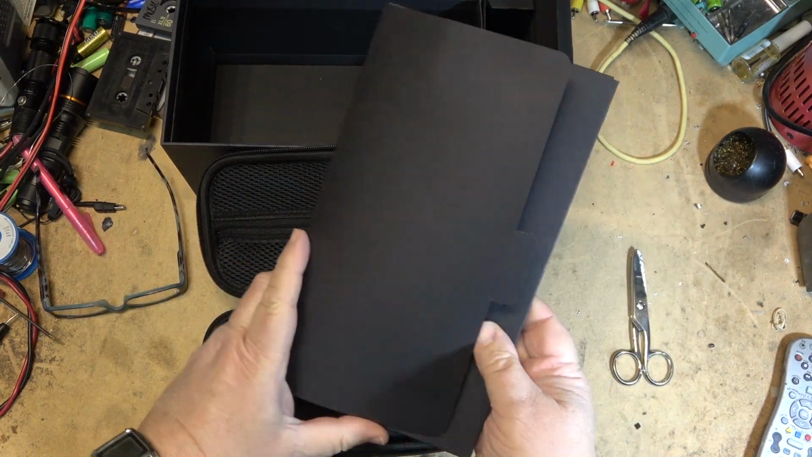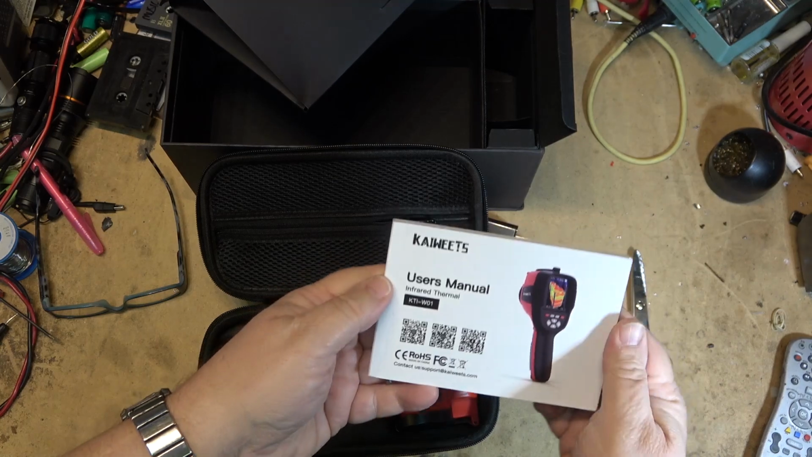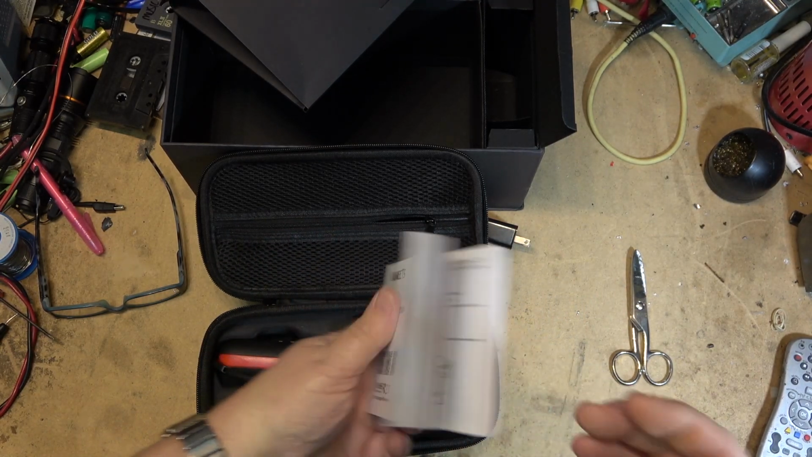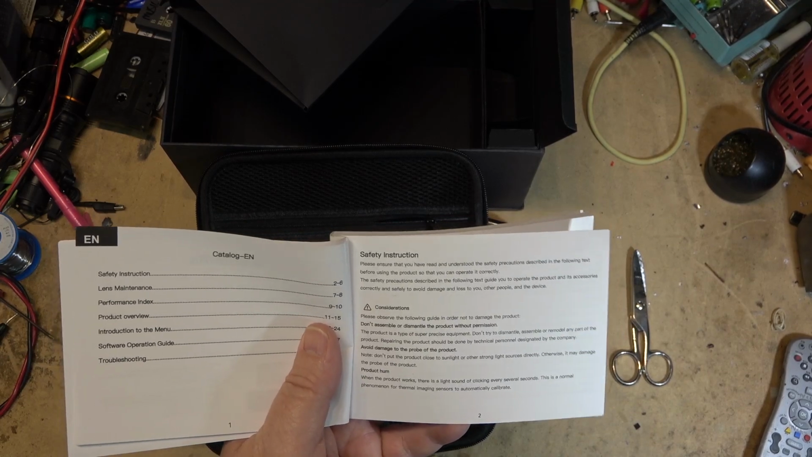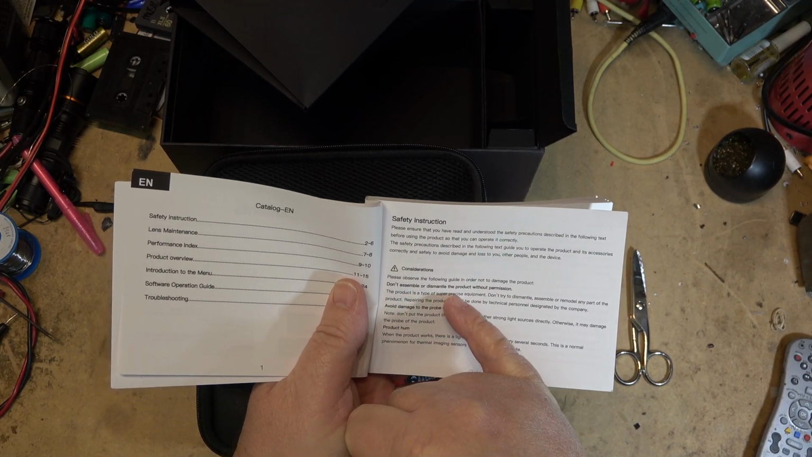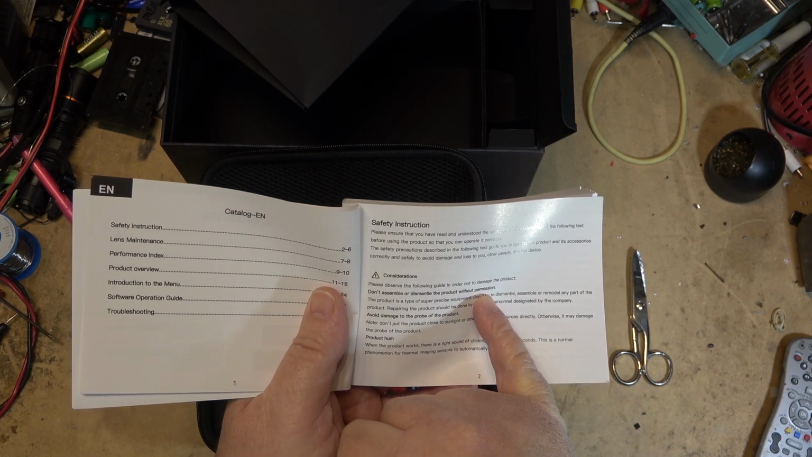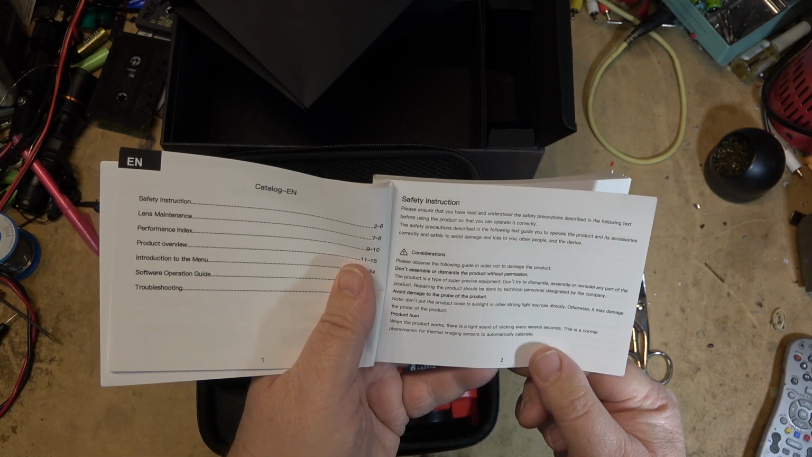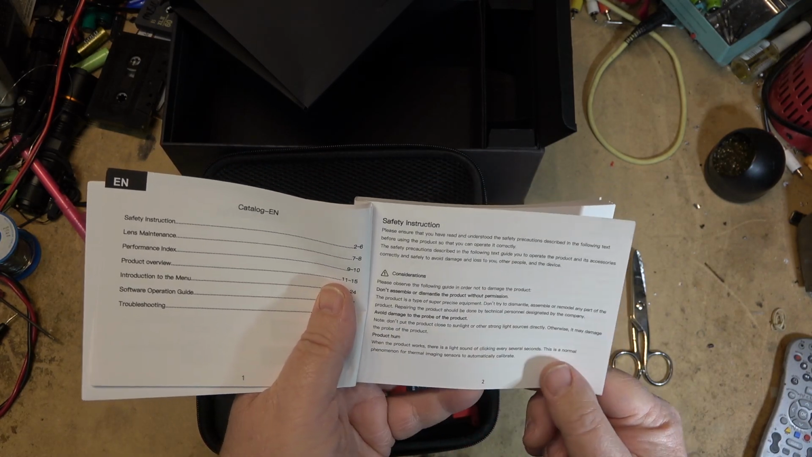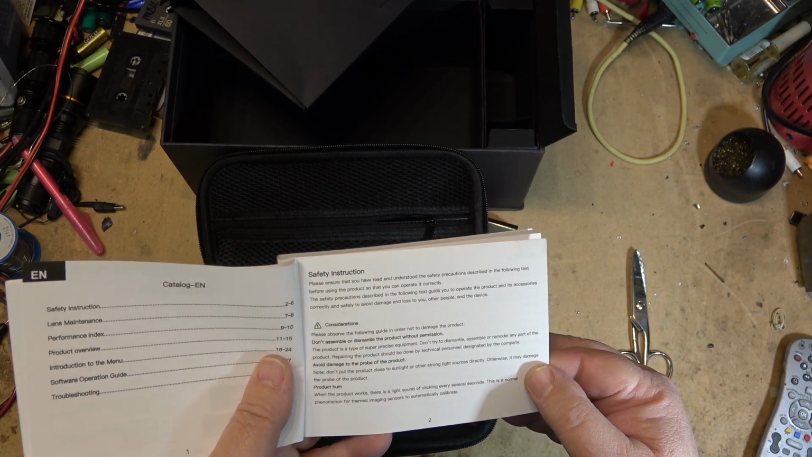Before we go any further, let's take a look at the owner's manual. A little bit of reading here to do. I just have to laugh at some of the instructions. Considerations. Don't assemble or dismantle the product without permission. Permission from who? If it's my product, I should be able to do what I want. Don't put the product close to sunlight or strong light sources. Otherwise, it may damage the probe or the sensor.